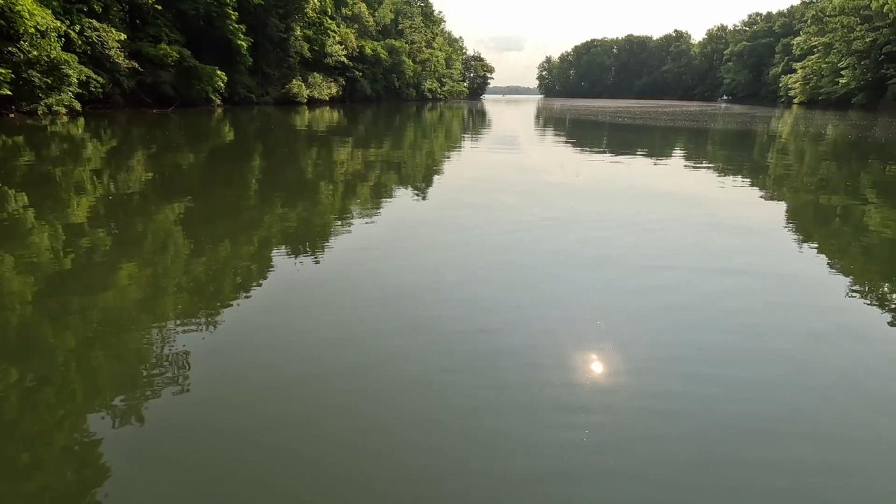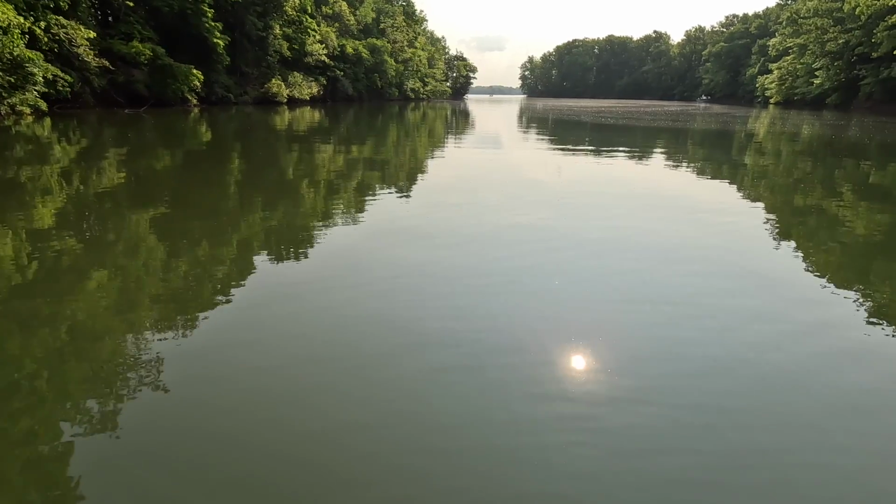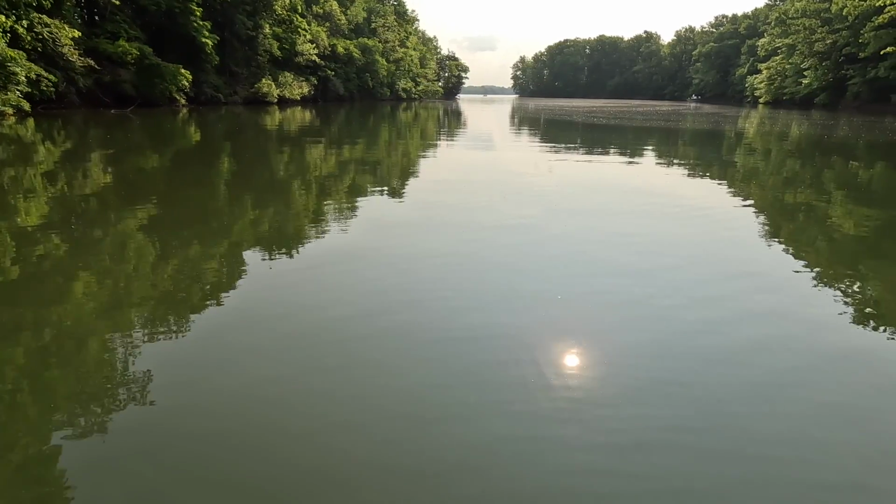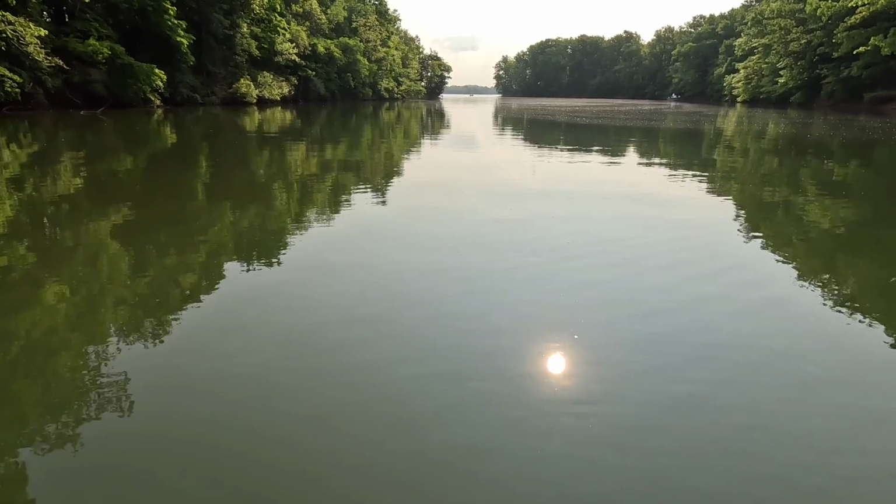This hole's been nice, as the fish, when they do make a move, they're really moving on it hard. Oh, yeah. It's always nice to get a couple crappie that are aggressive like that. Makes it fun.